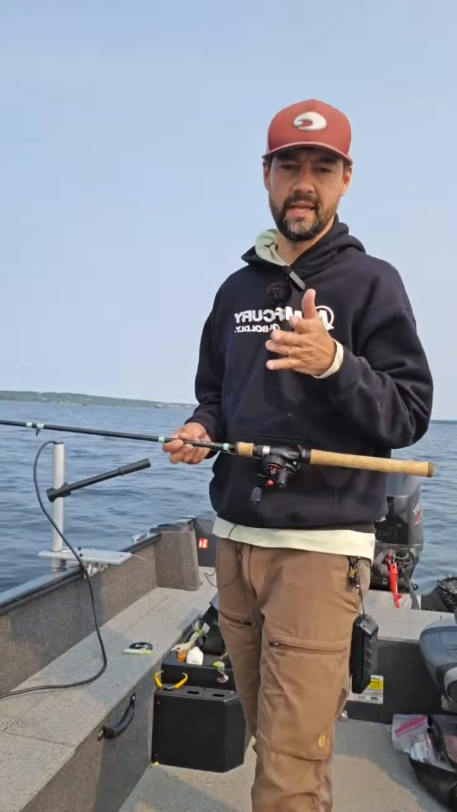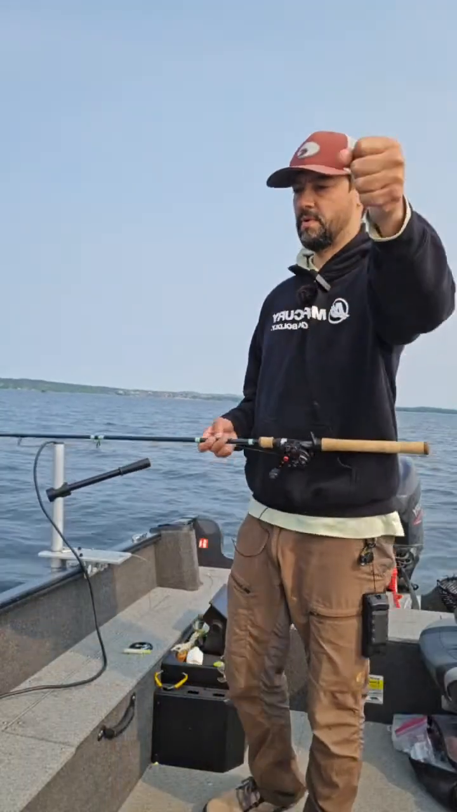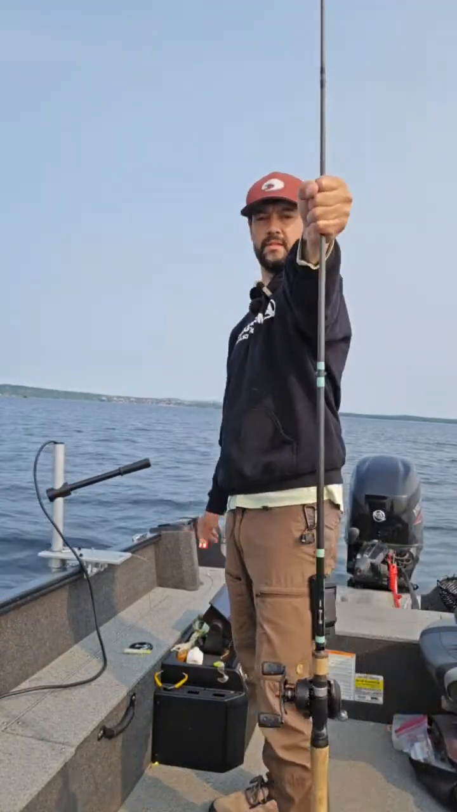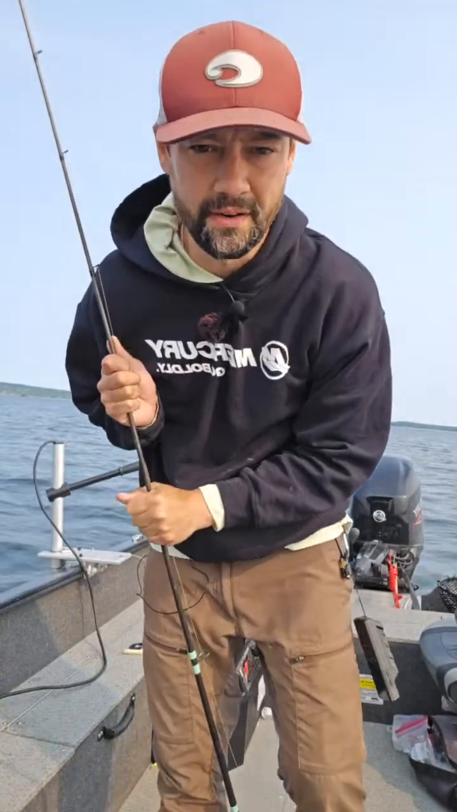I want to do a lake trout handling video. I see a lot of people holding lake trout vertical, you know, like this, all the way out. That is only to make them look bigger.